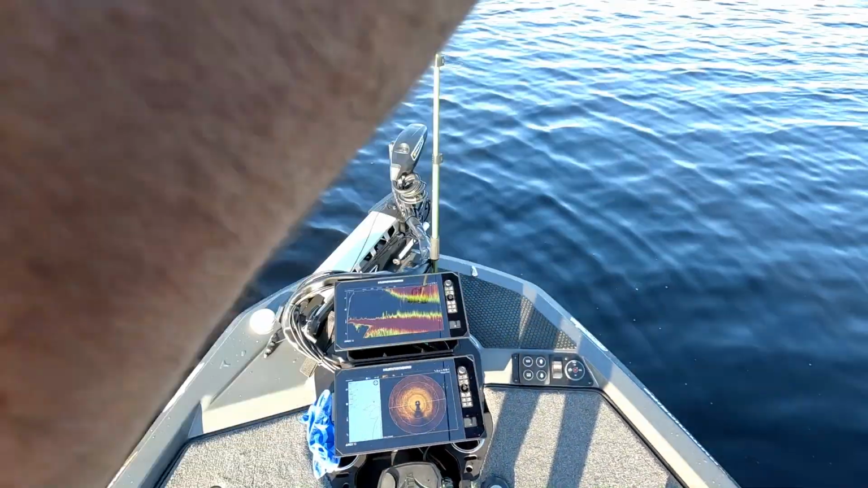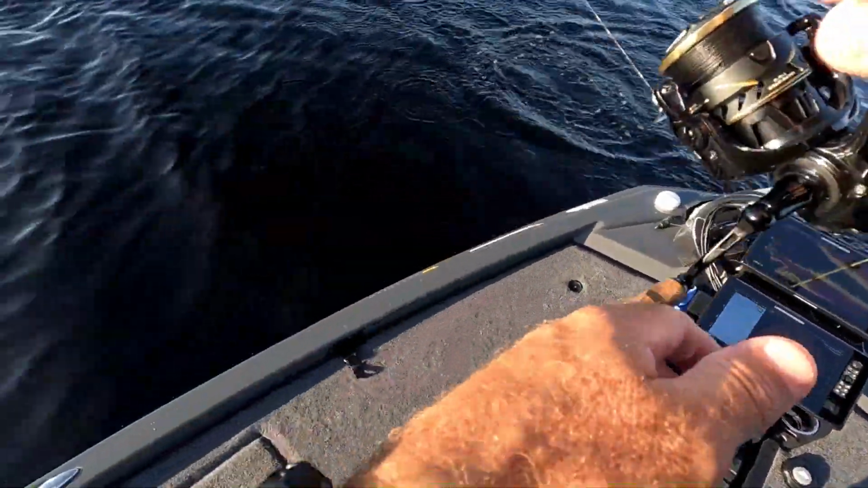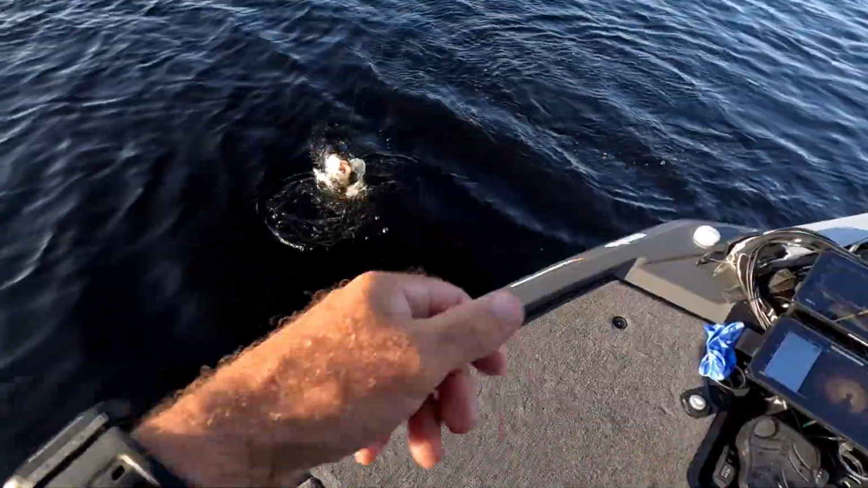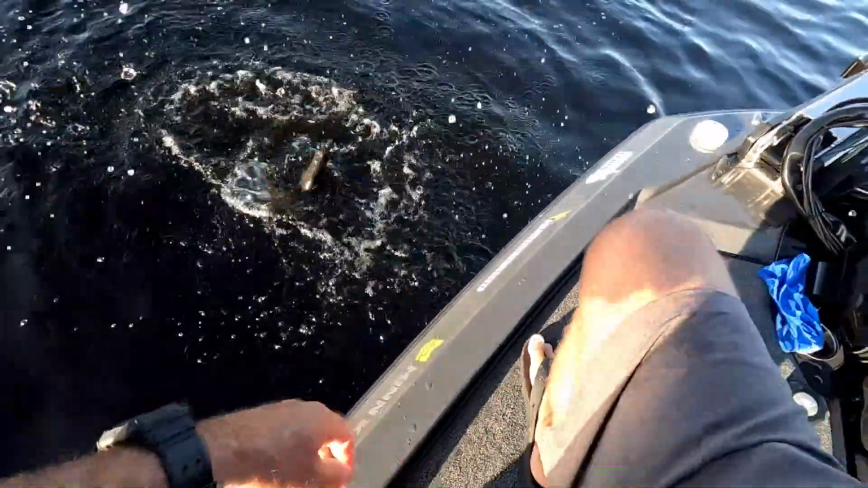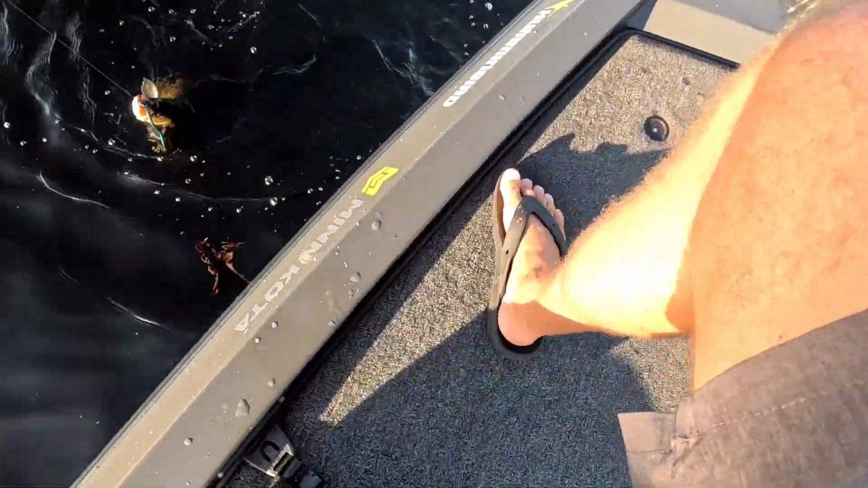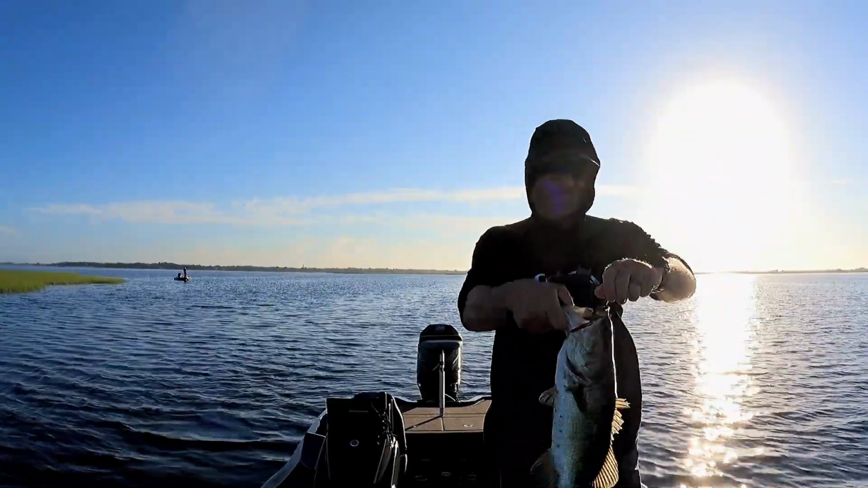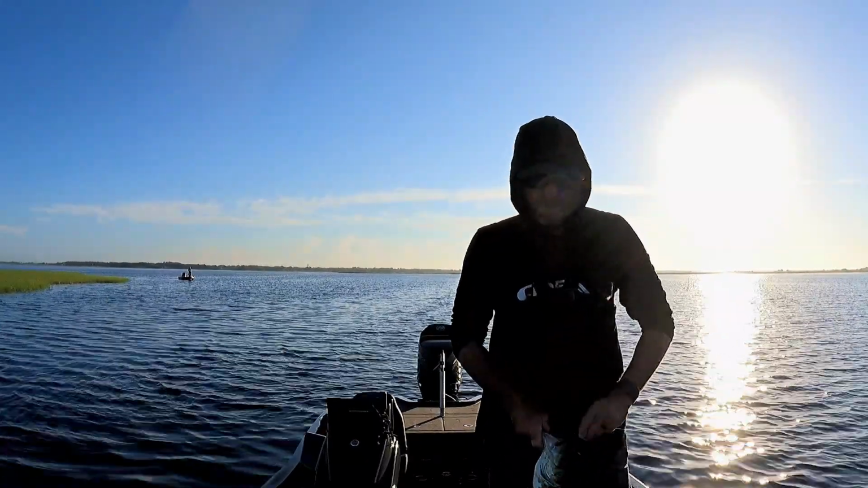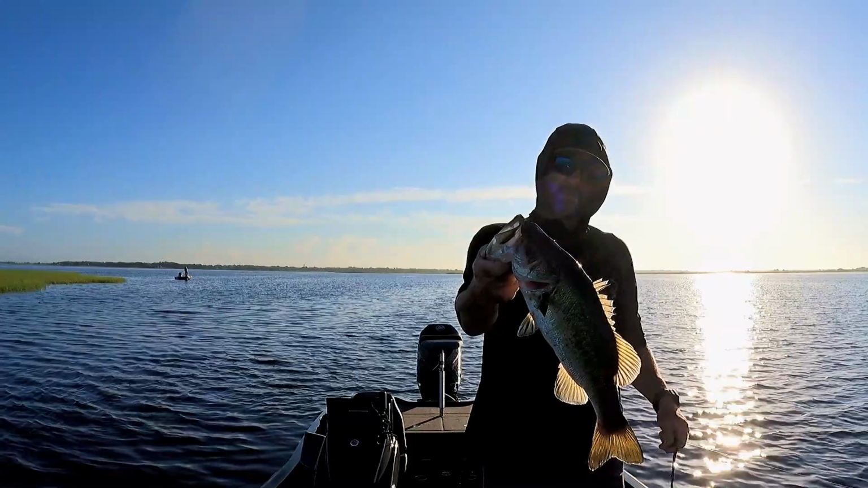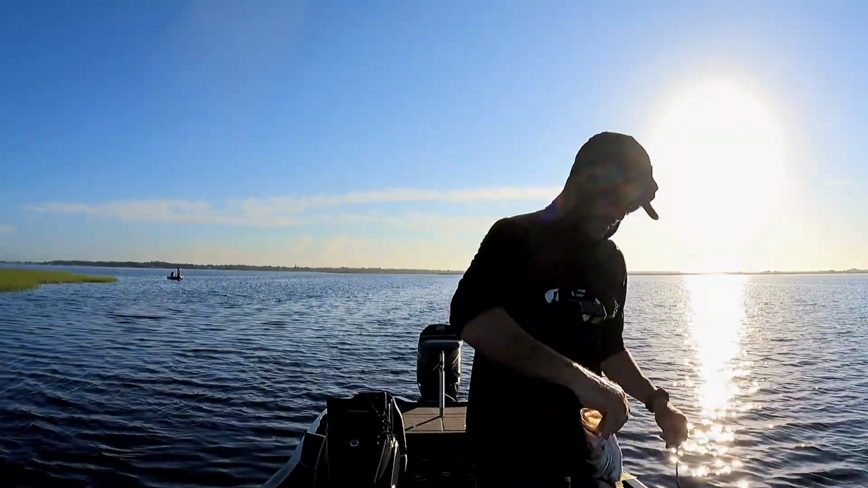Not a bad one. Ooh, it's the biggest one yet. Not a giant, but it's a 2.5 pounder. Catching them on the controversial forward facing sonar at Lake Toho.